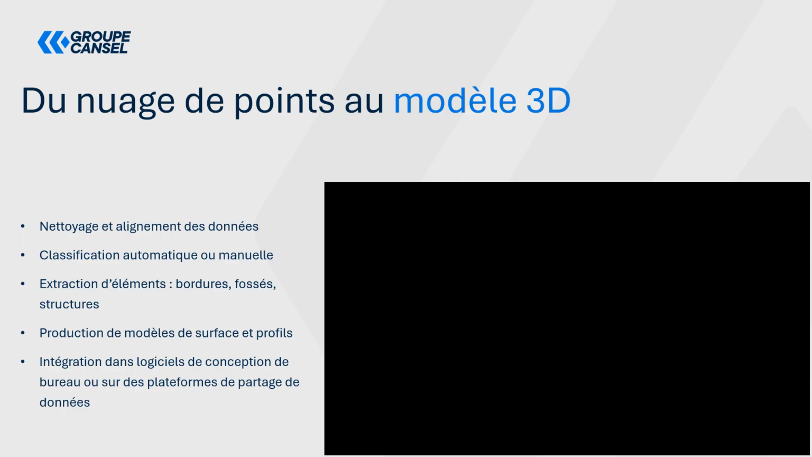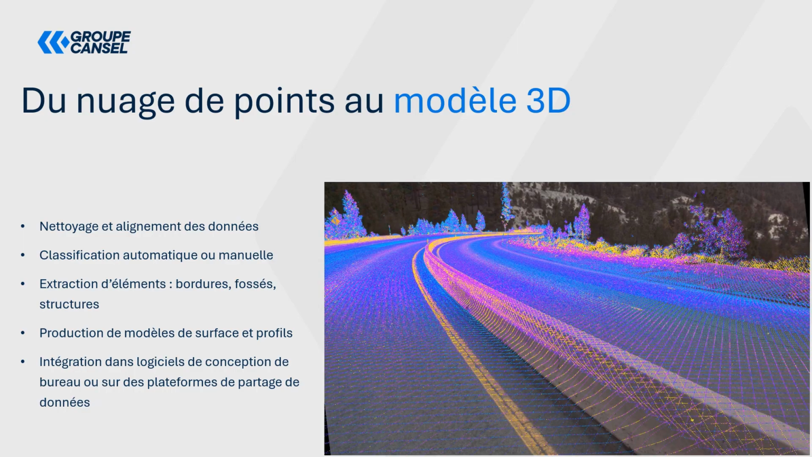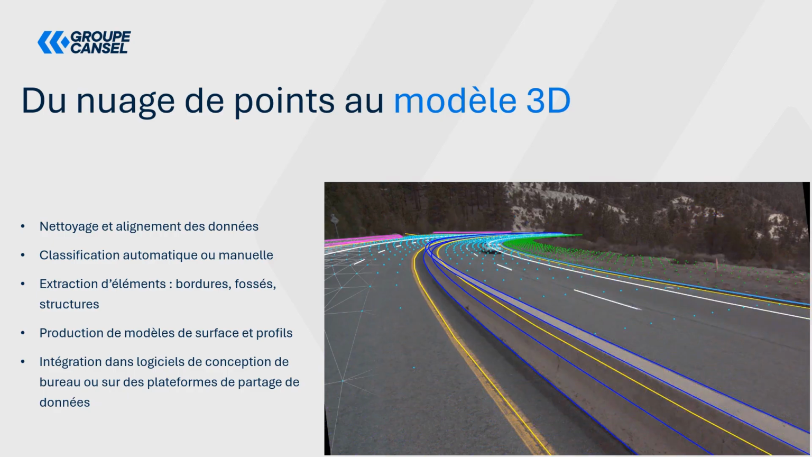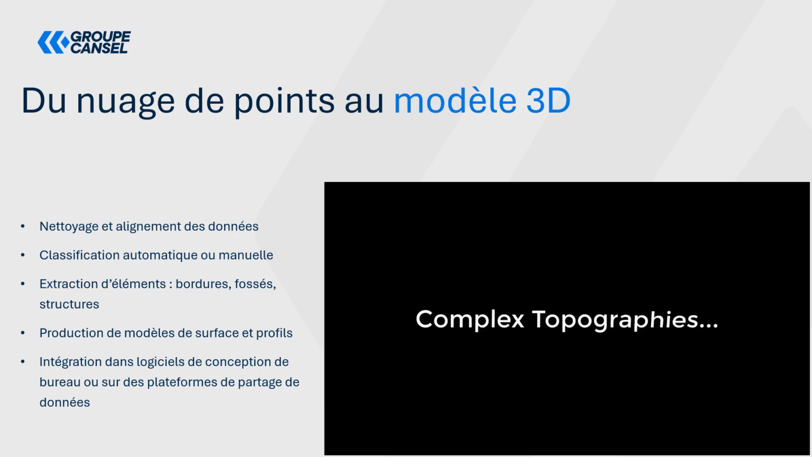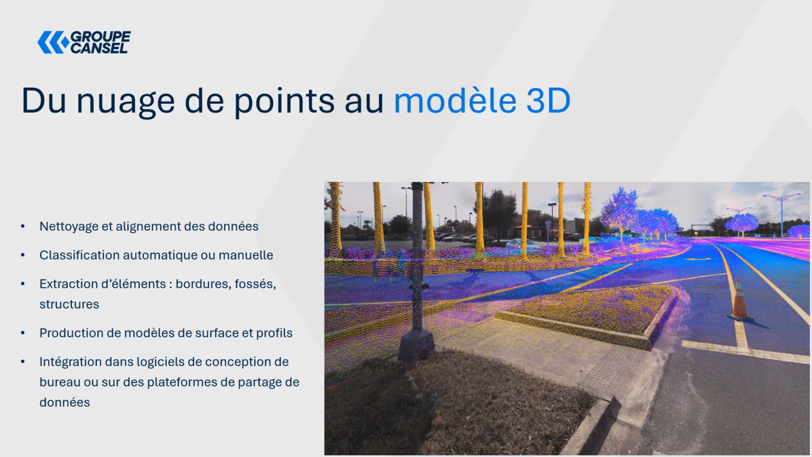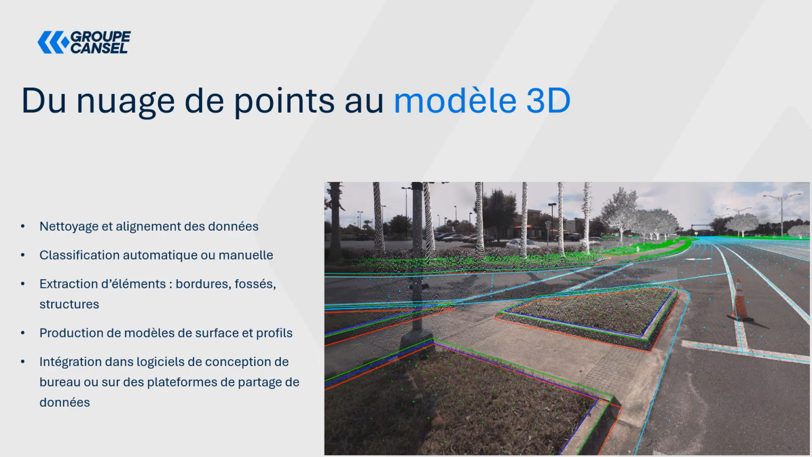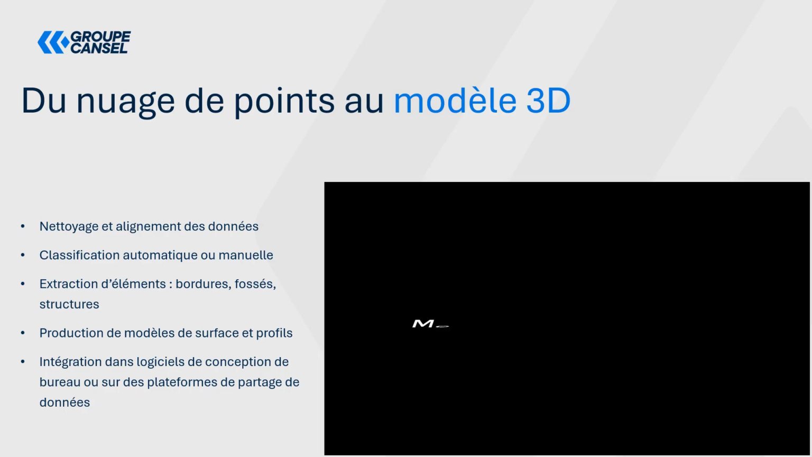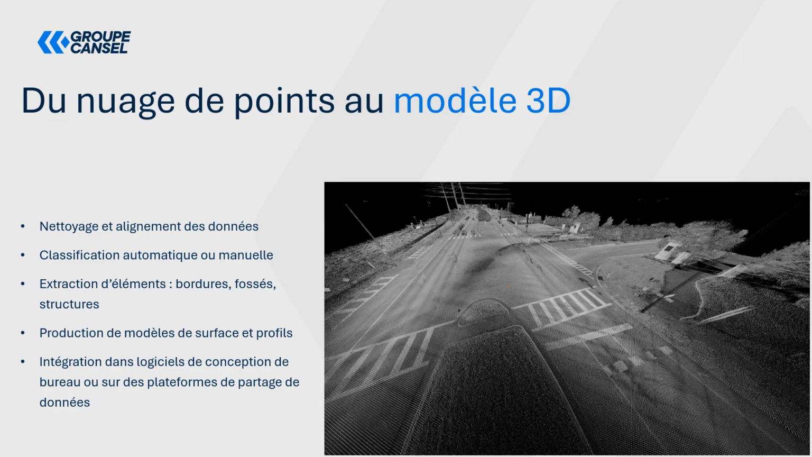Once the data has been cleaned and classified, that's really when we start working with the data to perform various extractions and truly take the point cloud and turn it into an actual deliverable. For the different software, whether it's in Trimble Business Center or in Trimble Connect, afterwards this facilitates visualization, communication, and sharing among the various stakeholders. So we really start from a point cloud and then move towards a 3D model that will have been created from it.